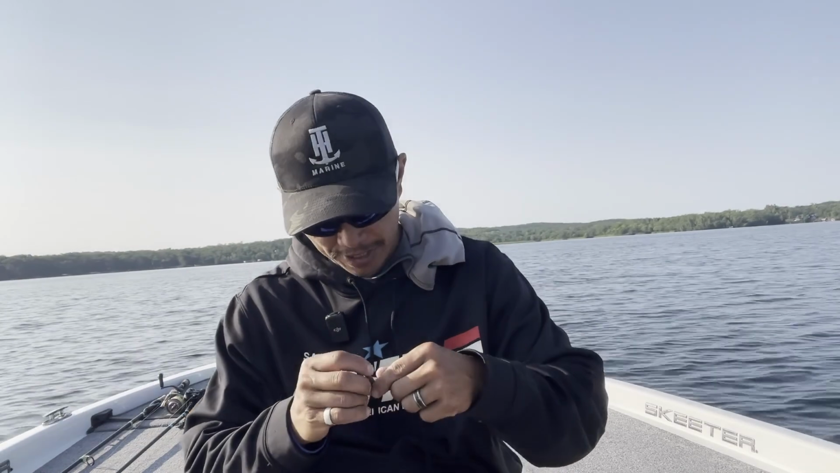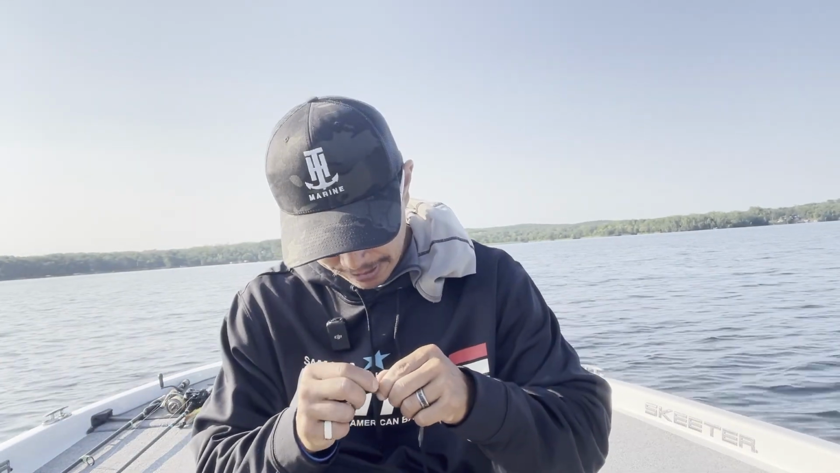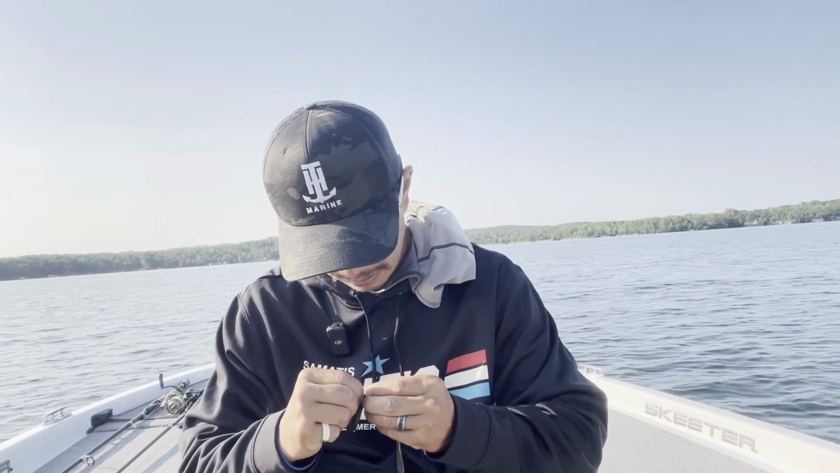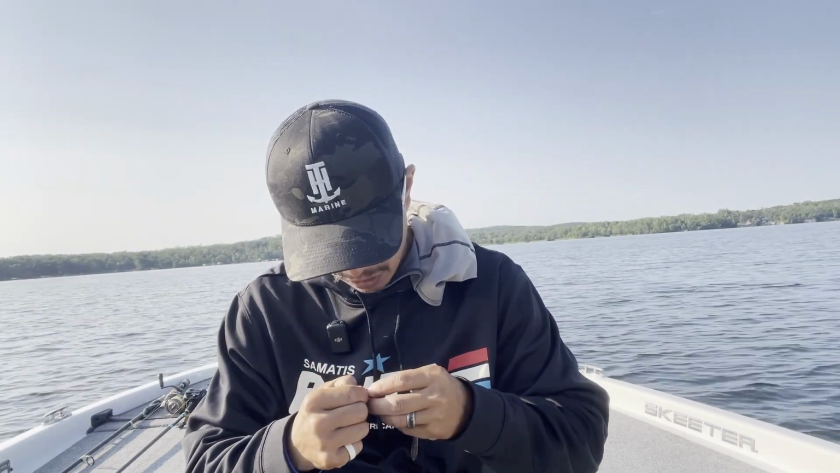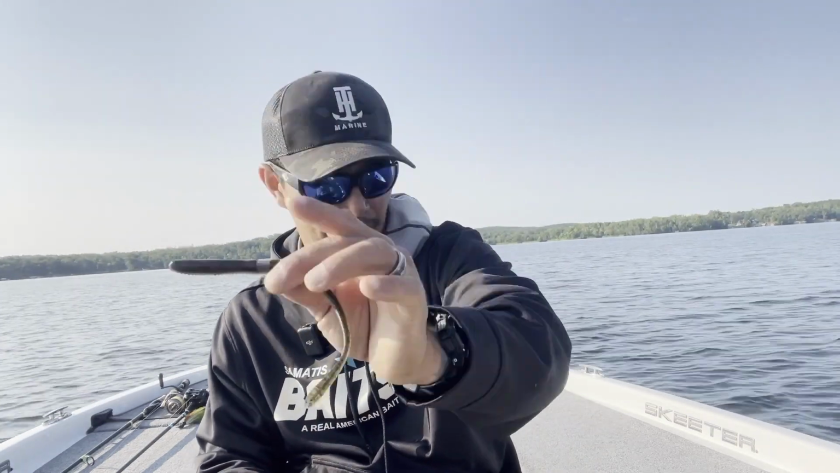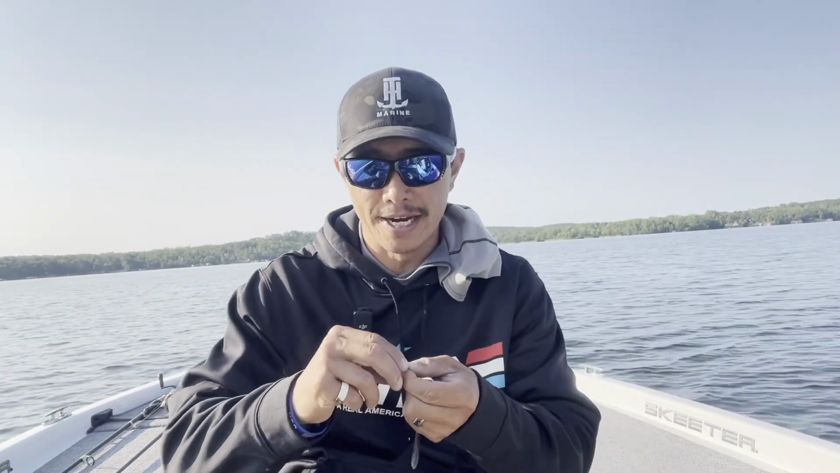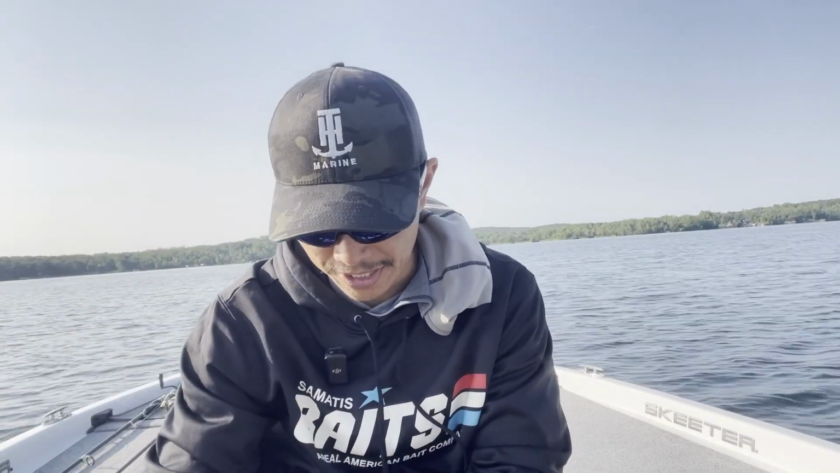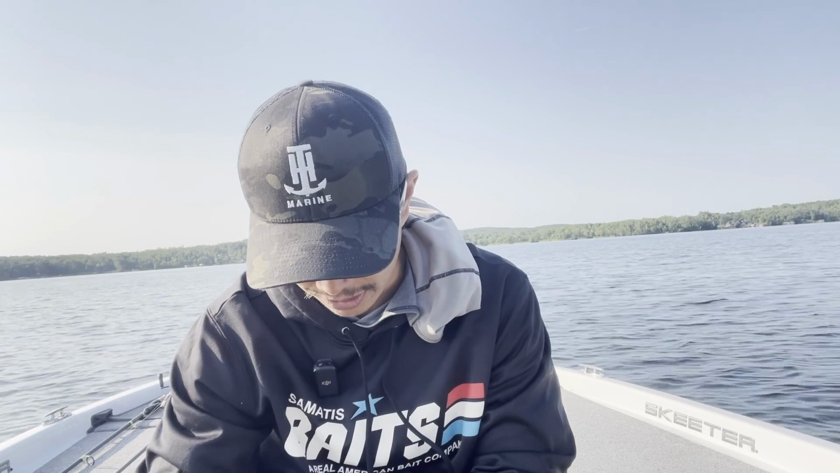And you can do this with any straight tail worm. This is a 5-inch something another. And you want to get this band around the fat part of it. I'm using a clear silicone band. And then I got a little 16th ounce Wu Tungsten nail weight.